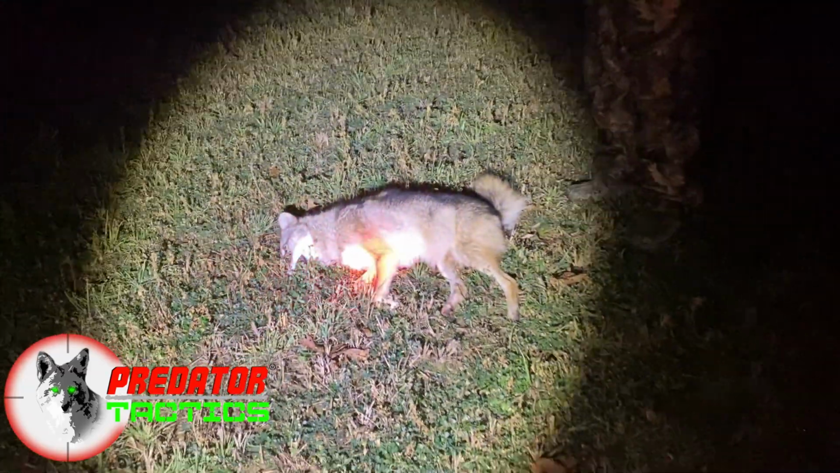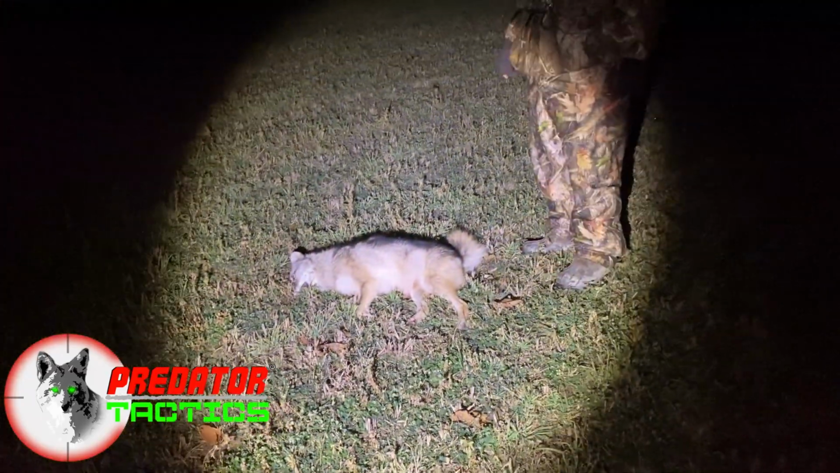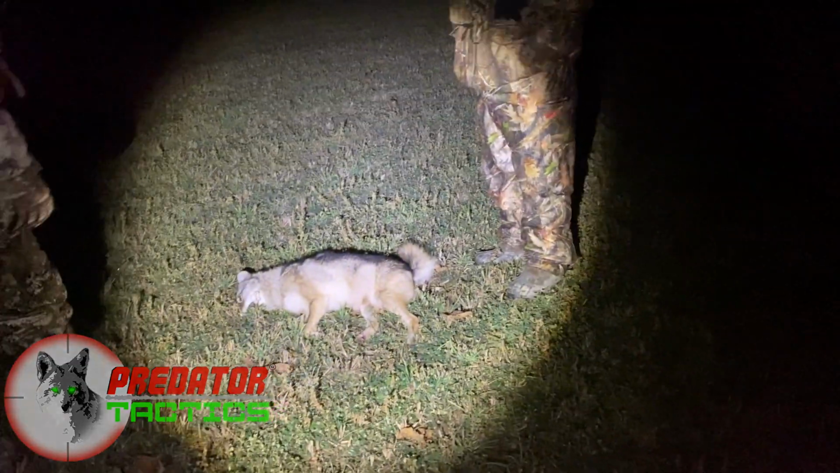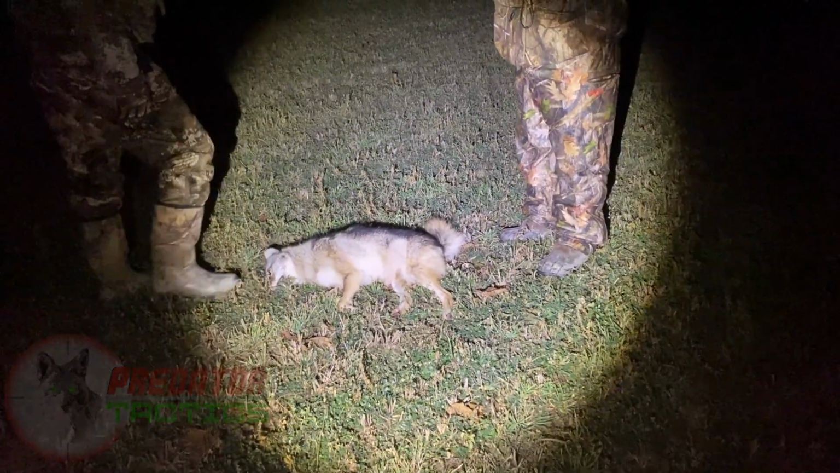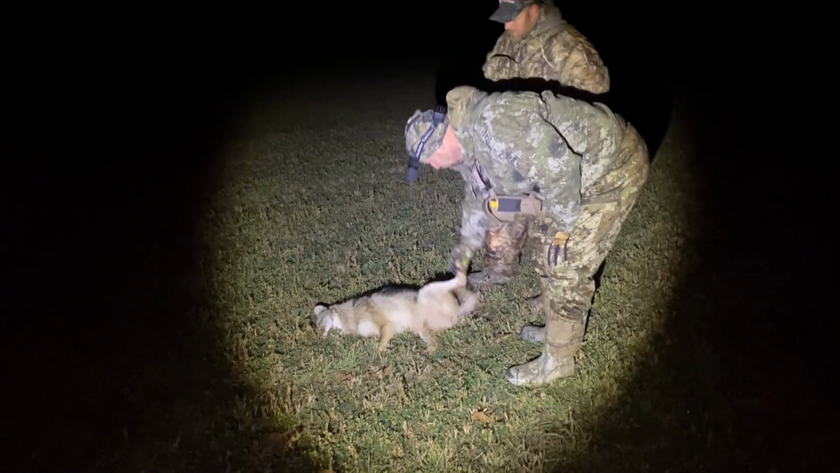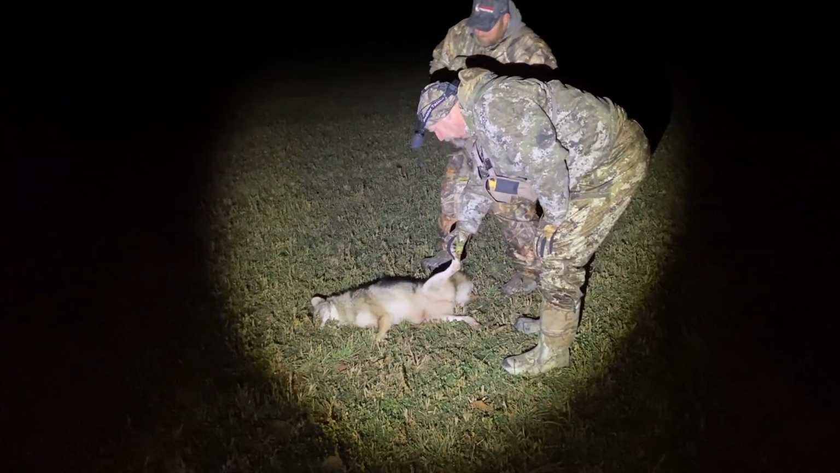Let me back up. That's a bigger dog. I thought it was small from back here. See what you can investigate. See if there's something wrong with its leg. The one I shot was limping. Let me get a light out. Female.